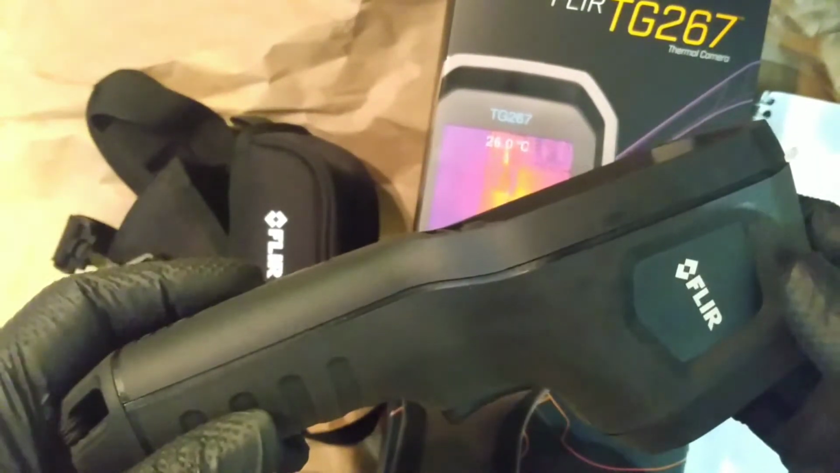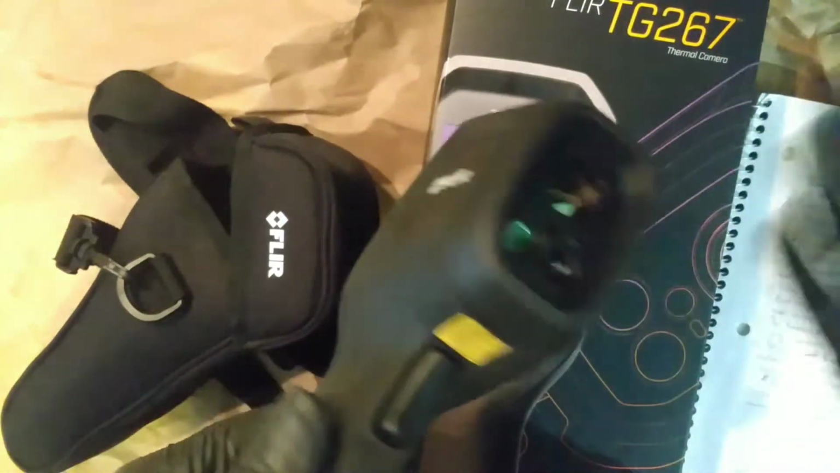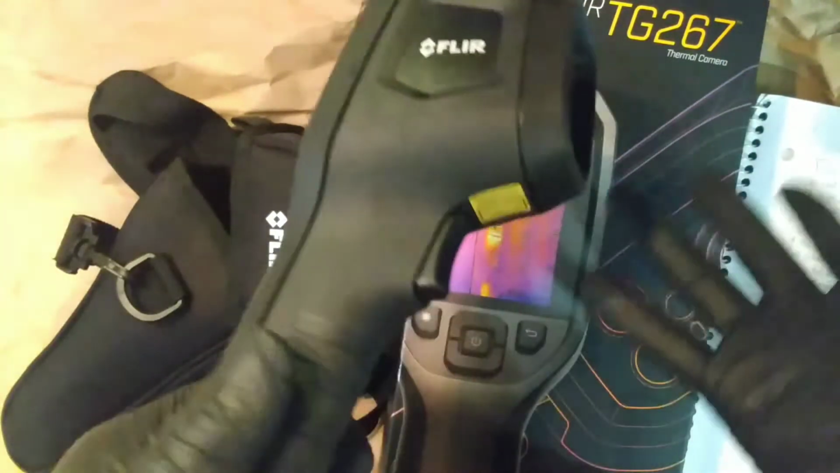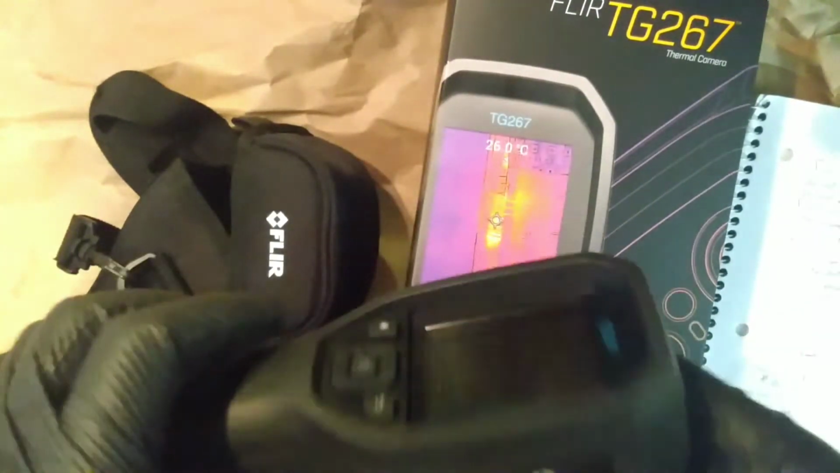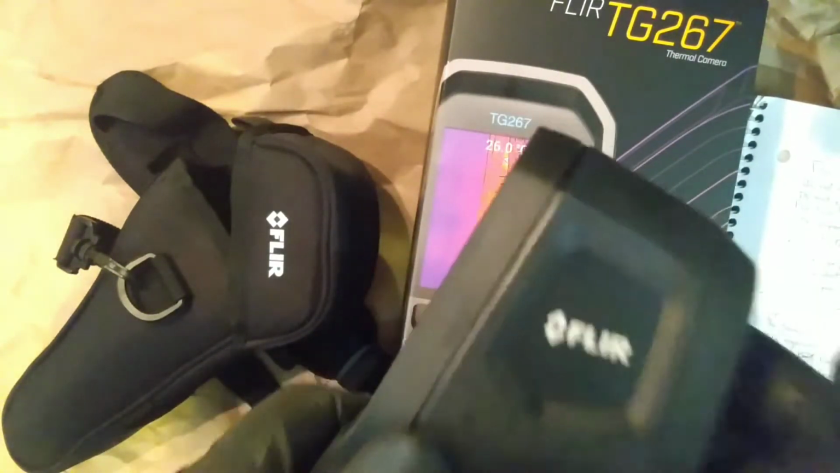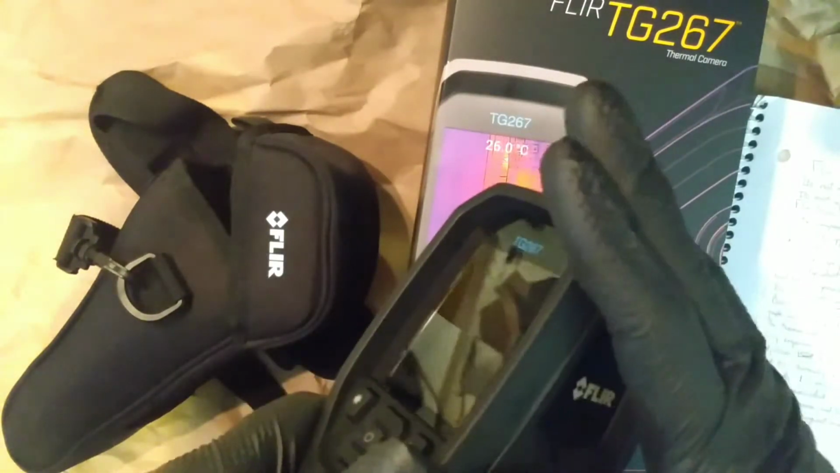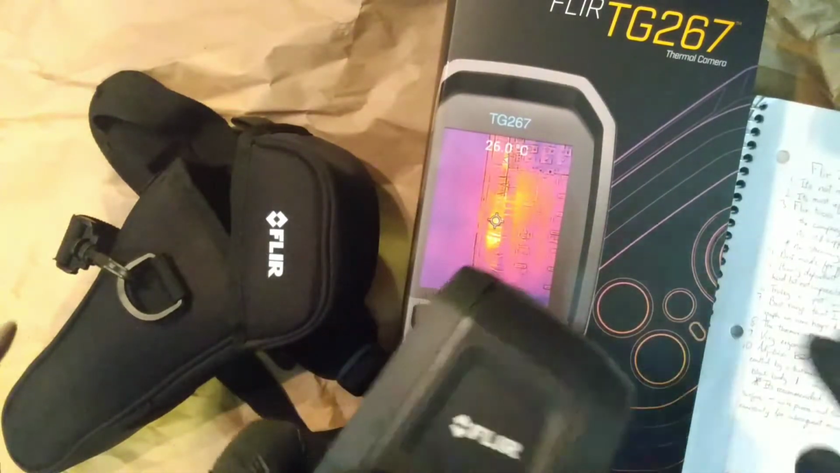This device is heavily dependent on MSX. Without the MSX, this would just be another FLIR ONE, basically. I mean, they have the same thermal resolution. So trust me, if it wasn't for MSX, this thing would be like half of its value. But the MSX does it, and it does it well on this device. So keep that in mind before you buy this.